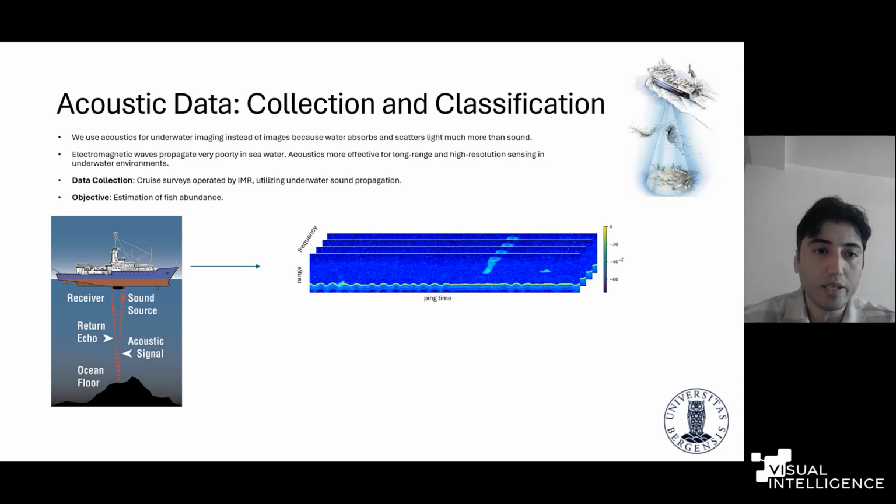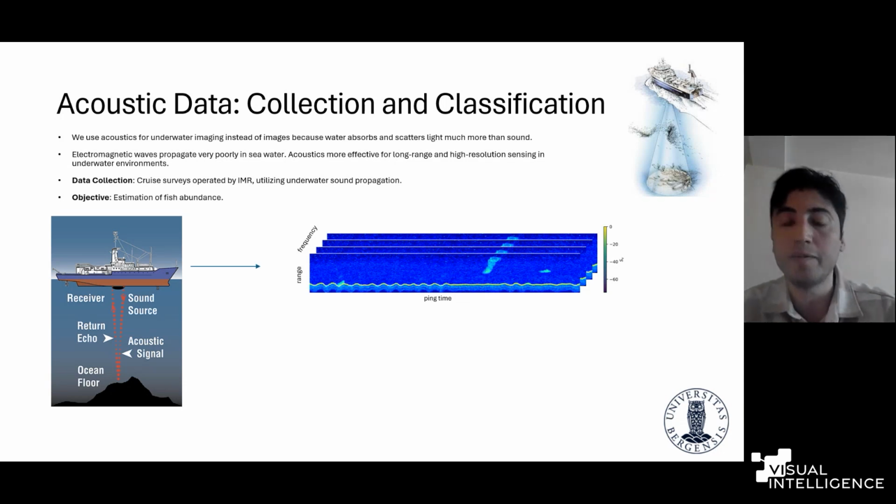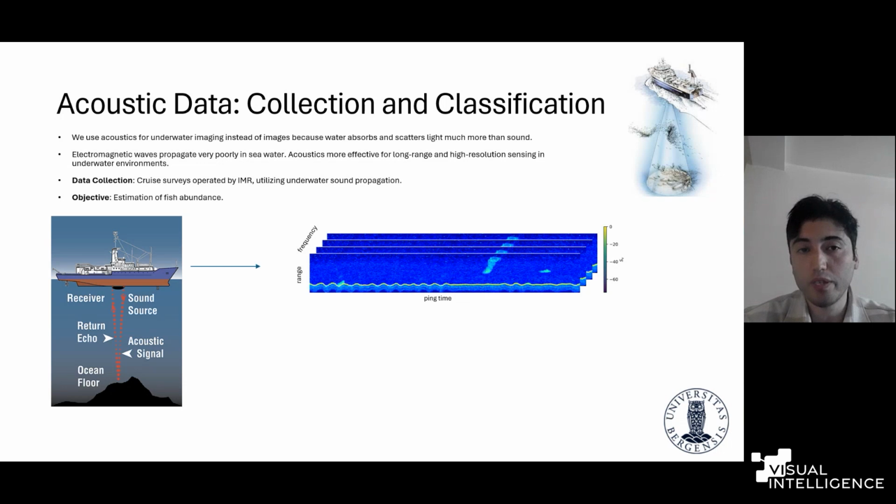The data collection is done by the acoustic cruise surveys operated by the Institute of Marine Research, and we are using underwater sound propagation systems such as hull-mounted echo sounders. The main overall objective for this data collection is the estimation of fish abundance. This is the overall goal after collecting the data.